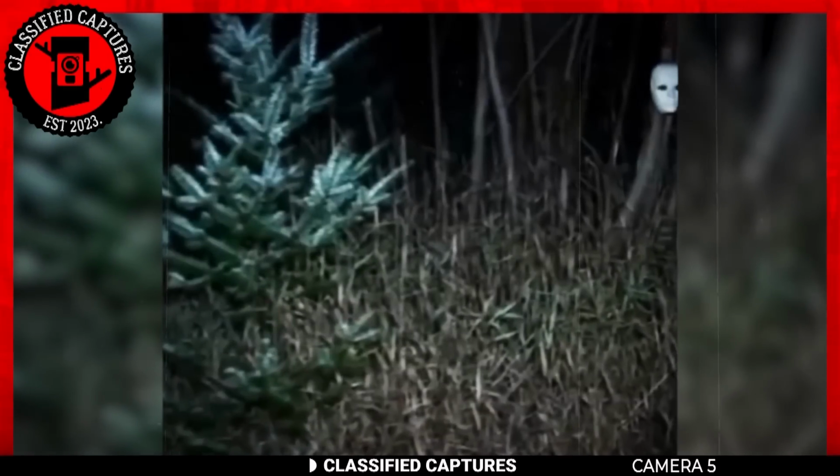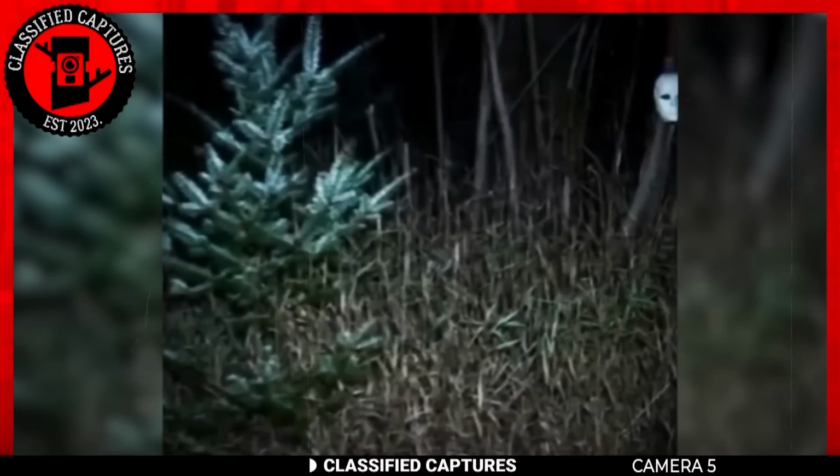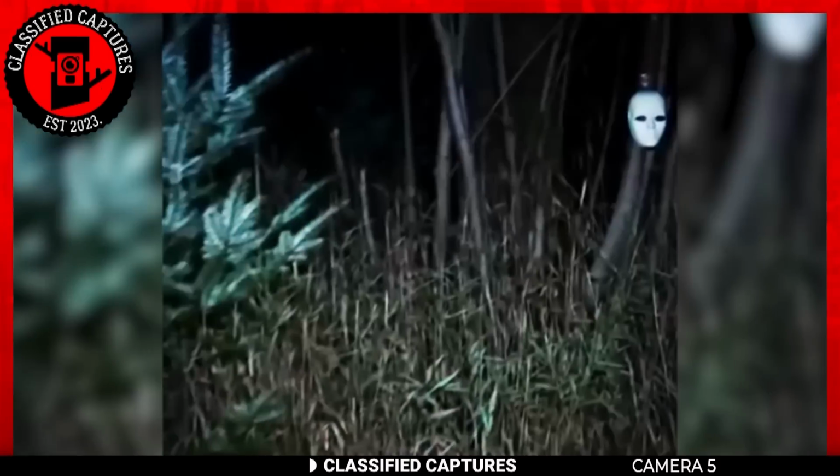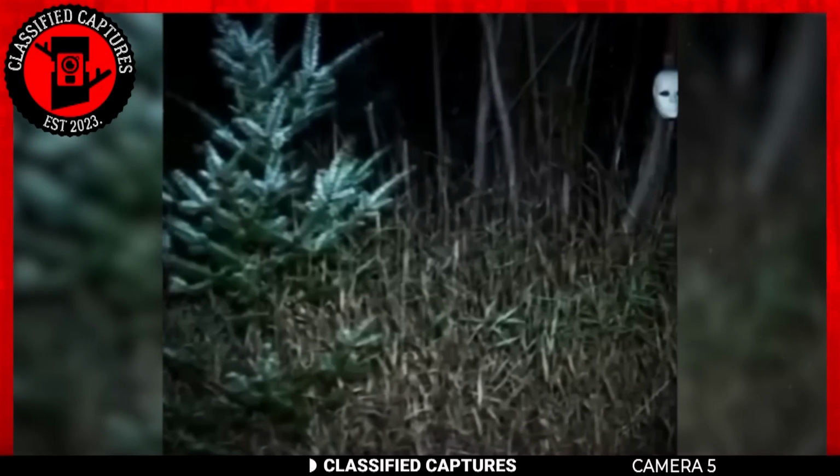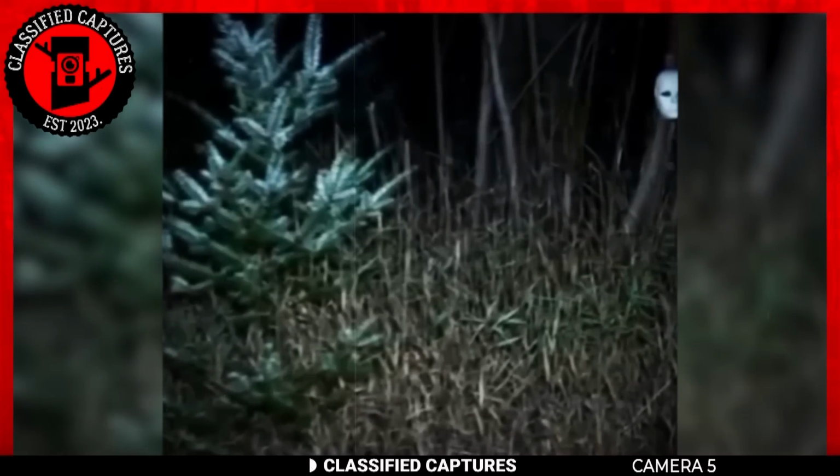During their journey, they stumble upon a white eye mask, an unusual find they couldn't resist picking up. Unfazed, they journeyed deeper into the forest, only to stumble upon another mask. This time, it was a full-face white mask suspended from a tree branch.